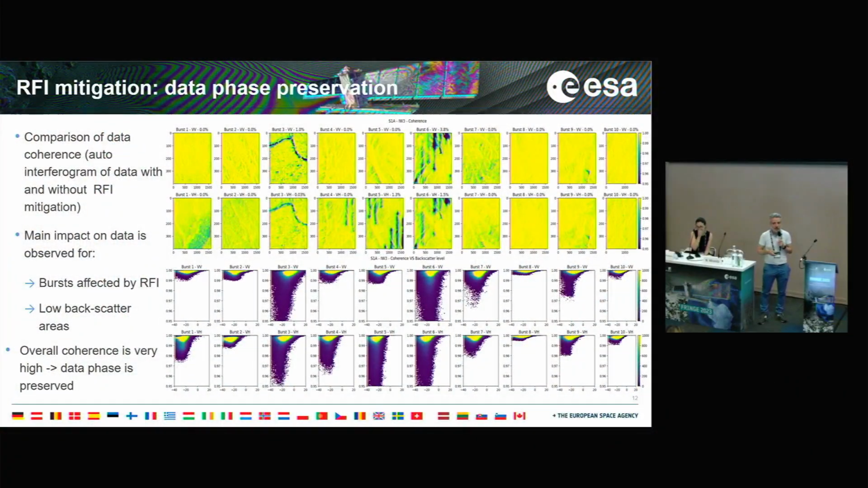We also analyzed the phase of the data, of course, by doing the self-interferogram between data before and after the RFI mitigation. The set of plots on the top is the interferometric coherence computed on this data before and after RFI mitigation for co and cross-pole data. When it is yellow, it means that interferometric coherence is 1, so the data are totally unaffected. When it is blue, the interferometric coherence is slightly decreased down to 0.95. So in any case, the interferometric coherence between the same product is still very high.